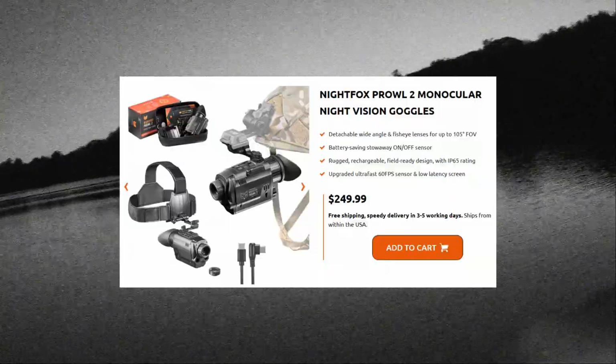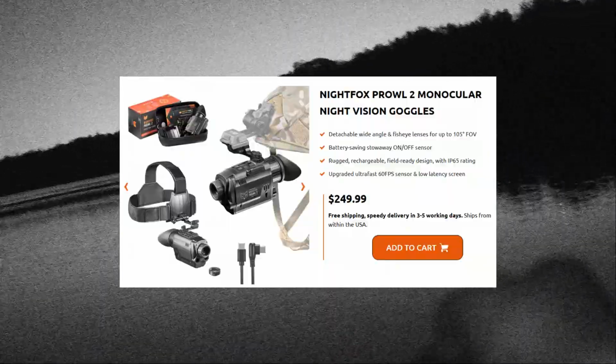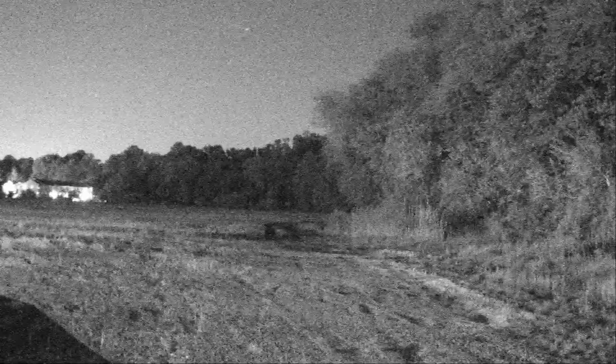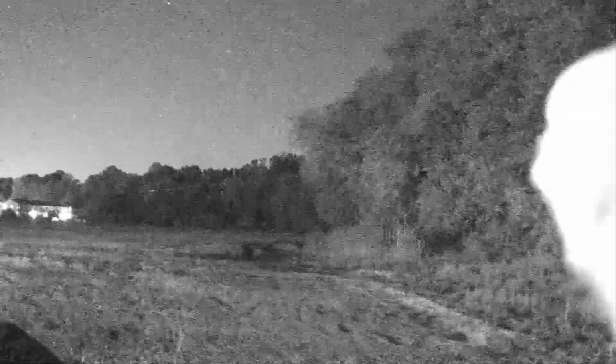In conclusion, I'm not a big fan, to be honest. I've never tested the Prowl series, which are the closest competitors as far as price and monocular design, but what I can say is, knowing what I know now about the NVG40, I would rather have taken a chance on the Prowl 2 for its increased field of view. Luckily for me, the NVG40 isn't my main squeeze, and I always have fun testing all types of night vision and thermals, so it's not the end of the world.